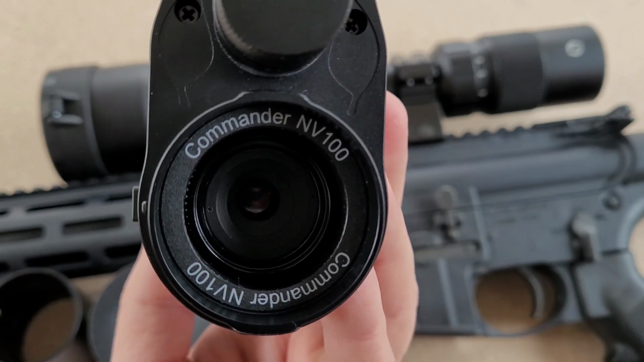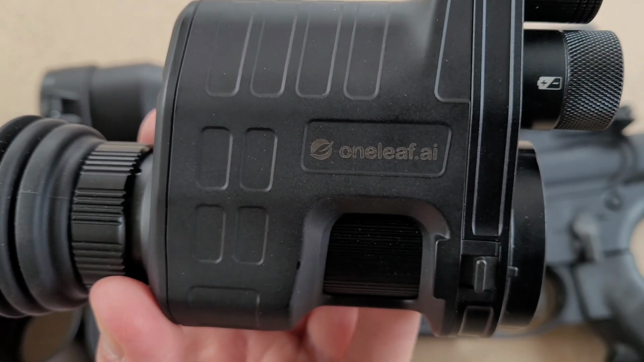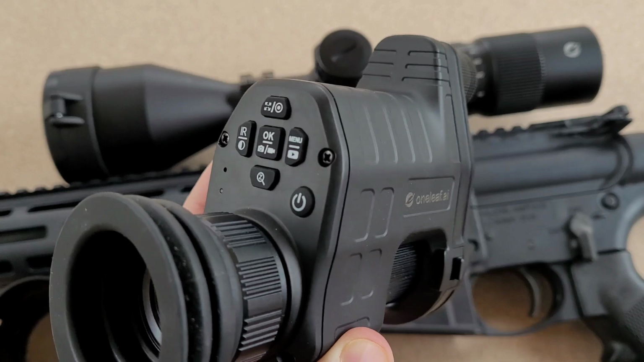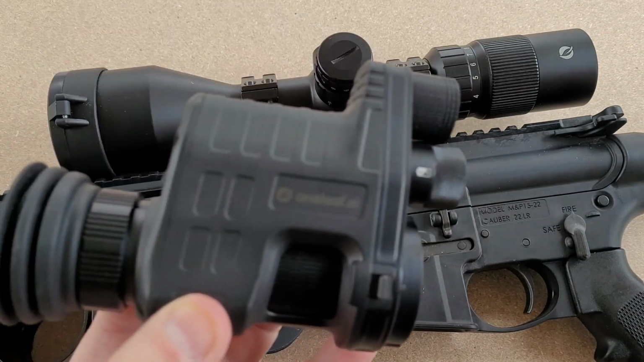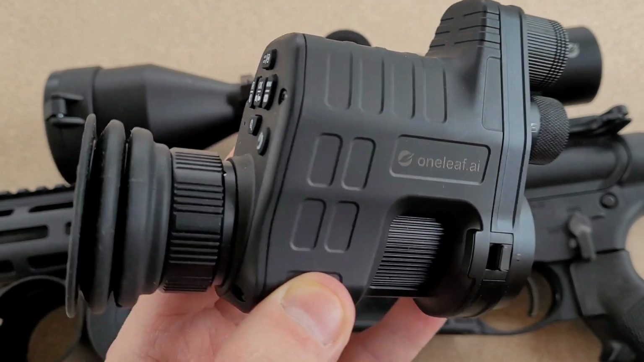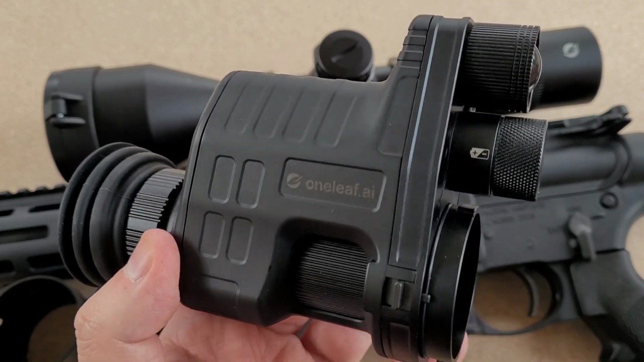But let's go ahead and get into this and take a look at the Commander NV100 Night Vision. OneLeaf sent the NV100 Plus, which includes the digital night vision you see here, plus the scope. This review is really going to focus on the digital night vision though, because this is the star of the show, and you can buy this separately on Amazon or through OneLeaf themselves.